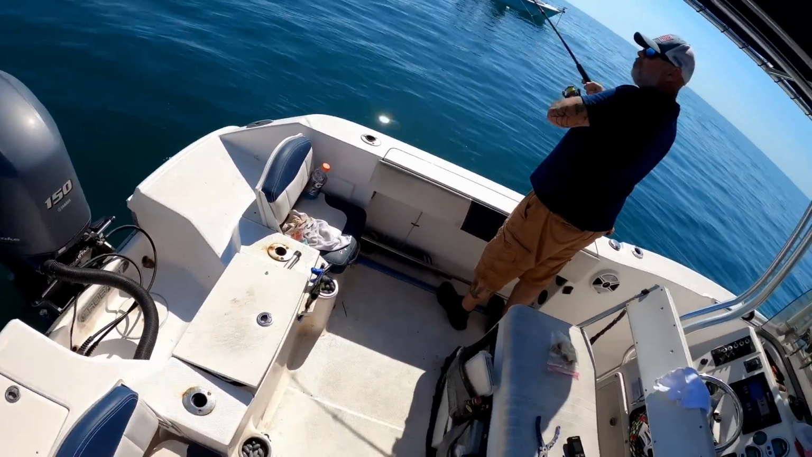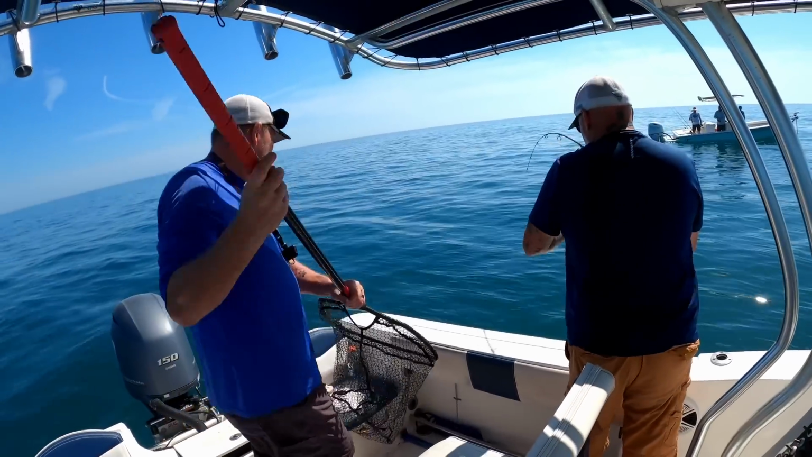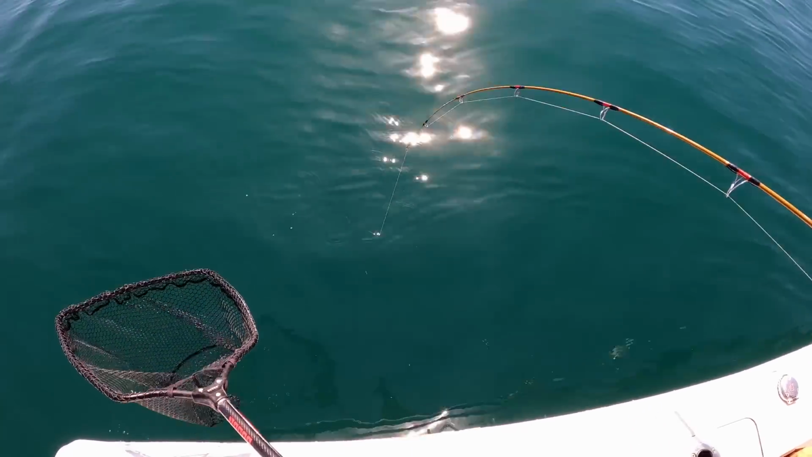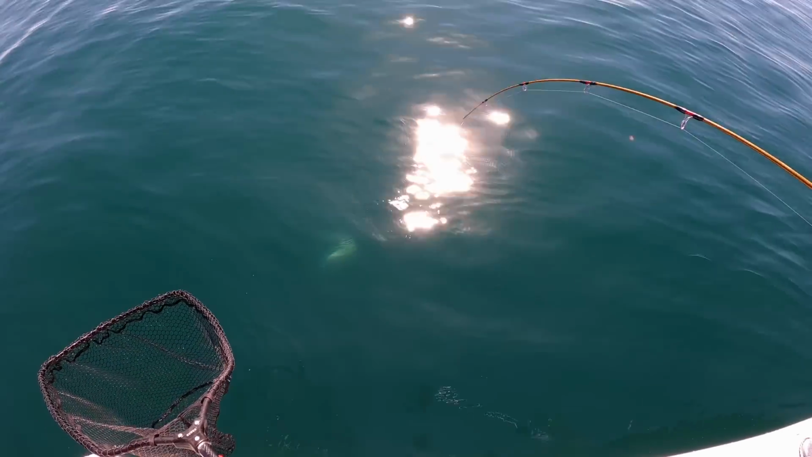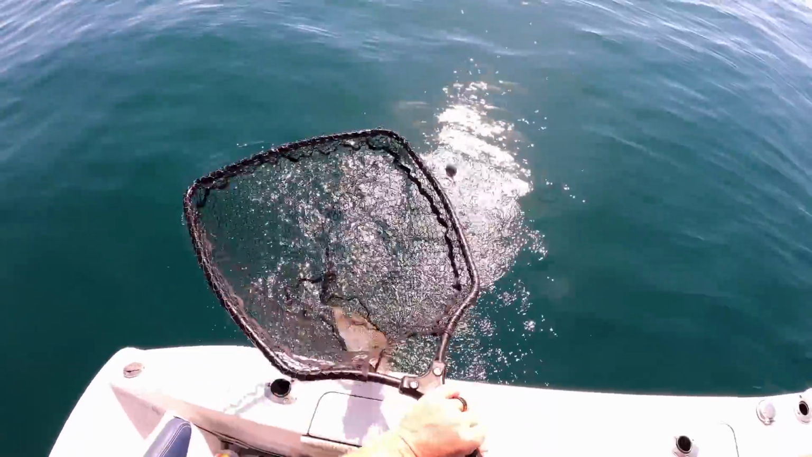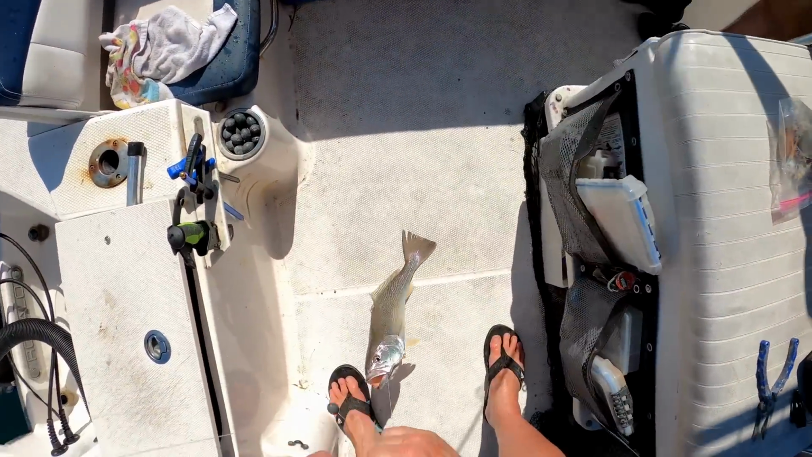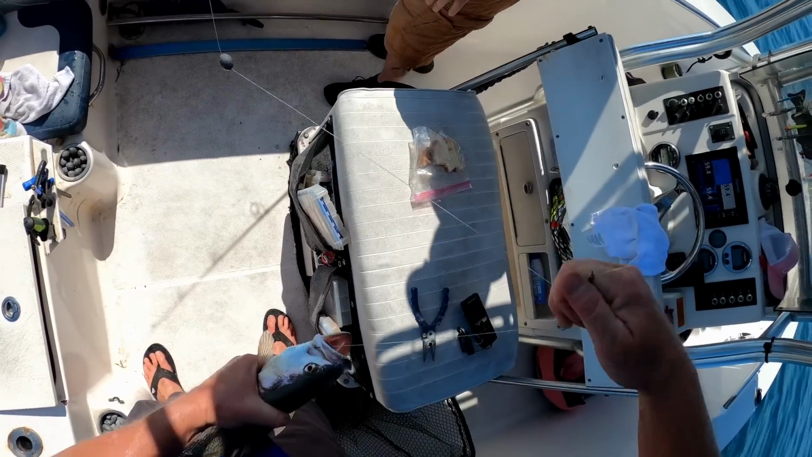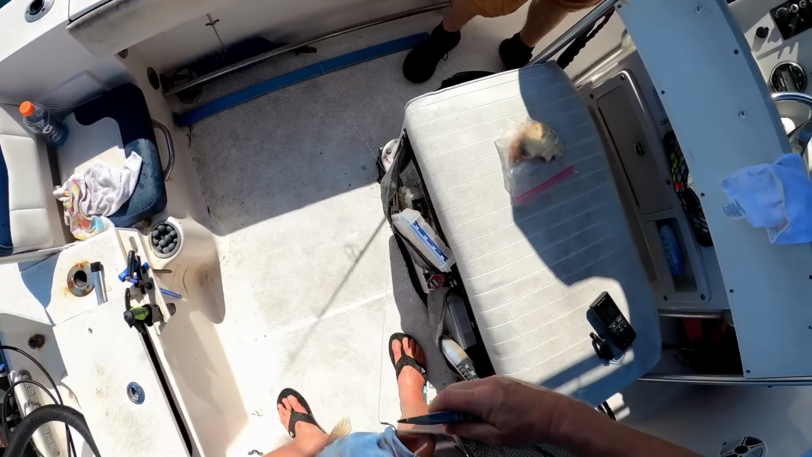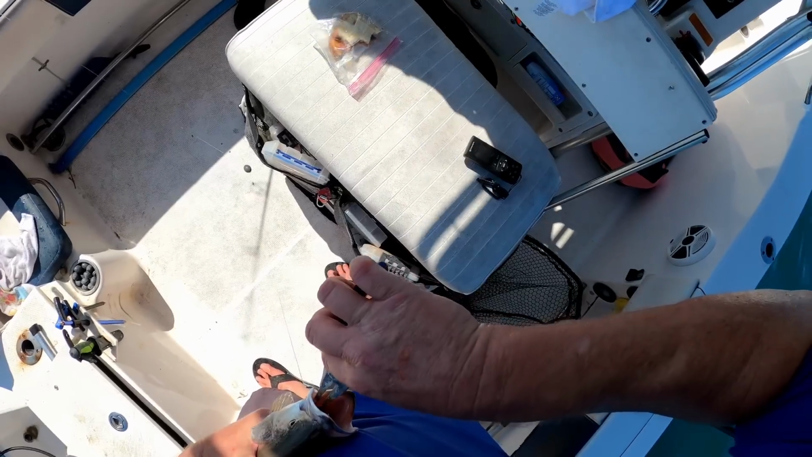What you got, Joe? Net? Maybe? Yeah. Oh, get the net. What we got here? That looks like a flatty. The way you're fighting them? Yep. Oh, maybe not. Oh no, that's a big old trout. Holy crap, these things are monsters. That is a big old weak fish. That is probably the biggest weak fish I think we've ever caught on this boat. You just put a new boat record. We usually don't measure them, but you're gonna have to measure this guy, aren't you?